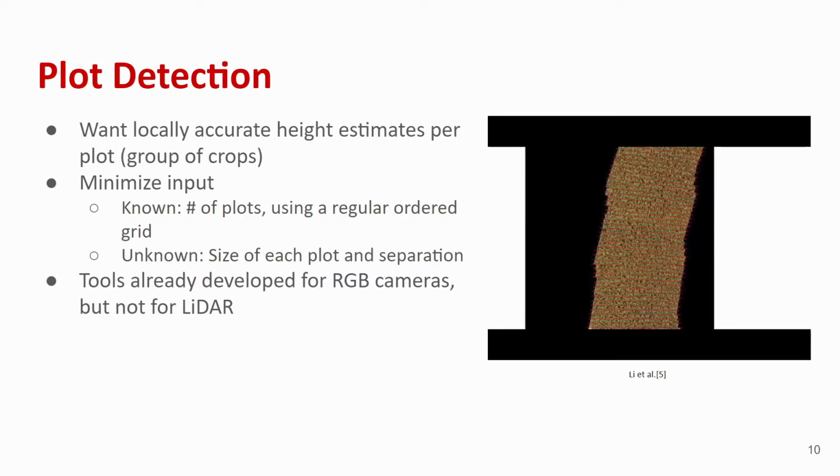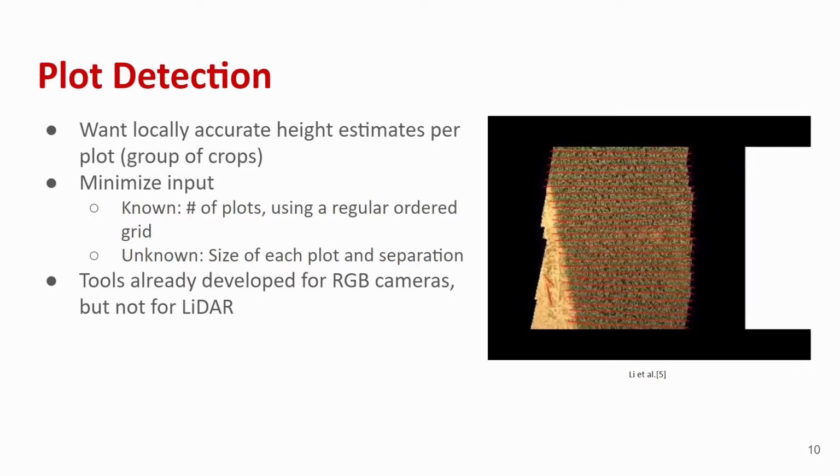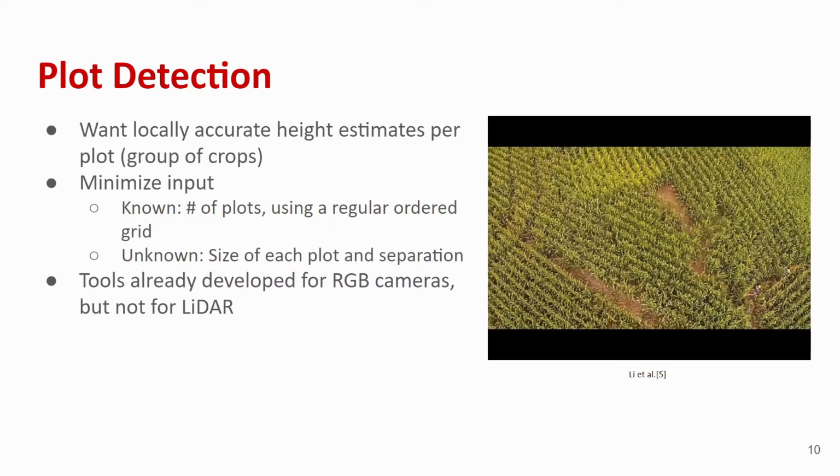Currently, our process is not completely automated. We need to initially know the number of plots and expect the plots to be in an ordered grid. We do not expect to know the size of the plots or how far apart they are.